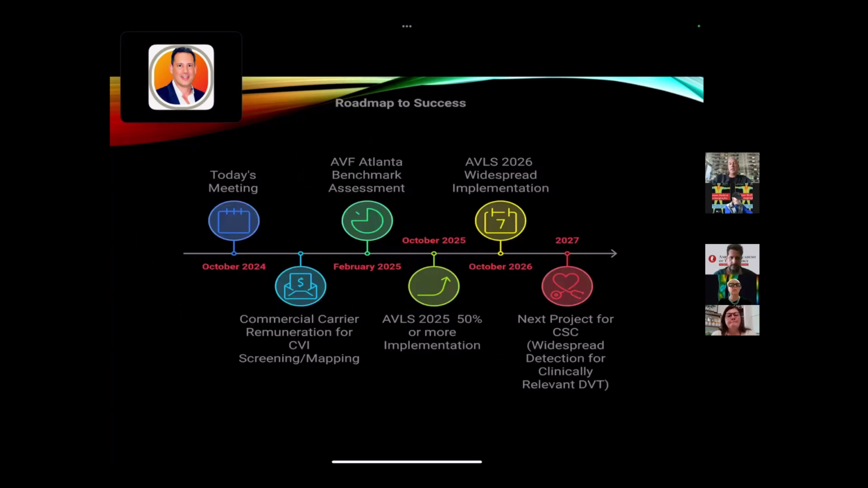And at today's meeting, this is kind of a time frame. If you look at the yellow one in October of 2026, we expect to have widespread implementation of the ThermPix device, or at least a point of care infrared thermography. There may be other devices that are also benefiting. We have some specific time frame stuff we want to do.